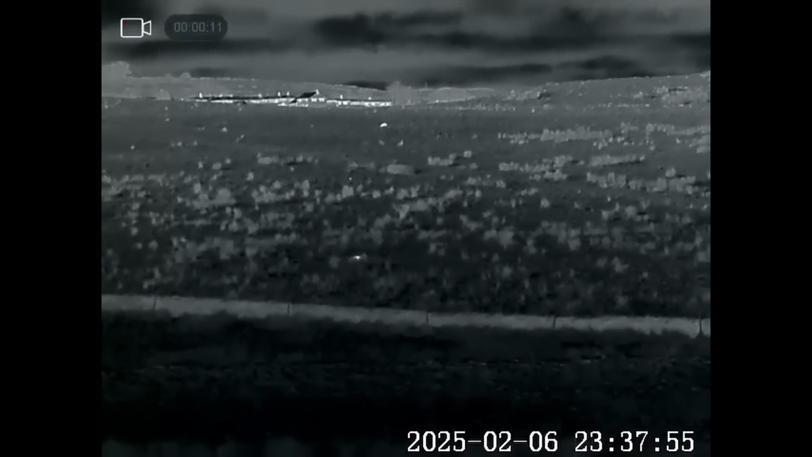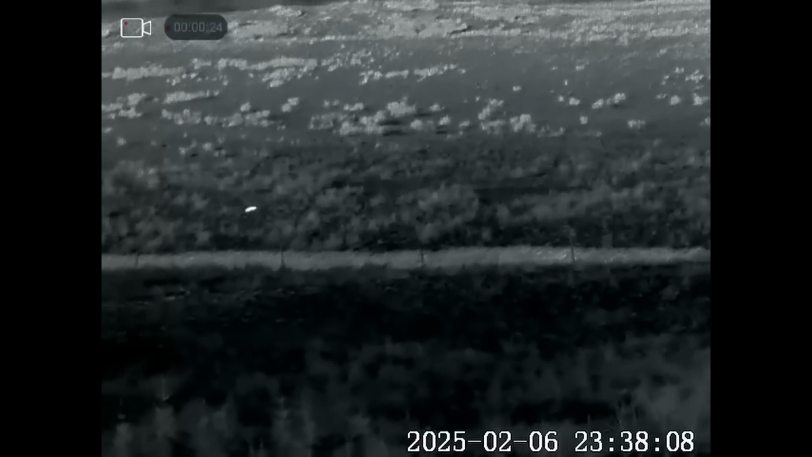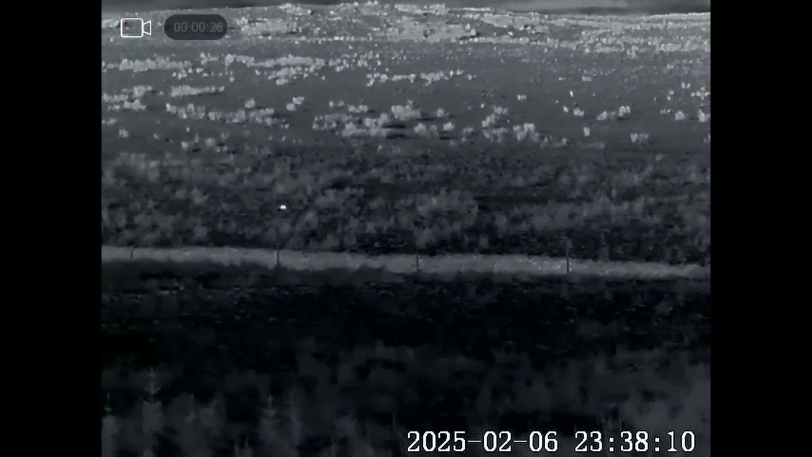And we've got another badger making its way down, and you can see right at the top there's another badger out on there as well. These are all from the same set, and eventually they all make their way back down and head back across the field where I am.